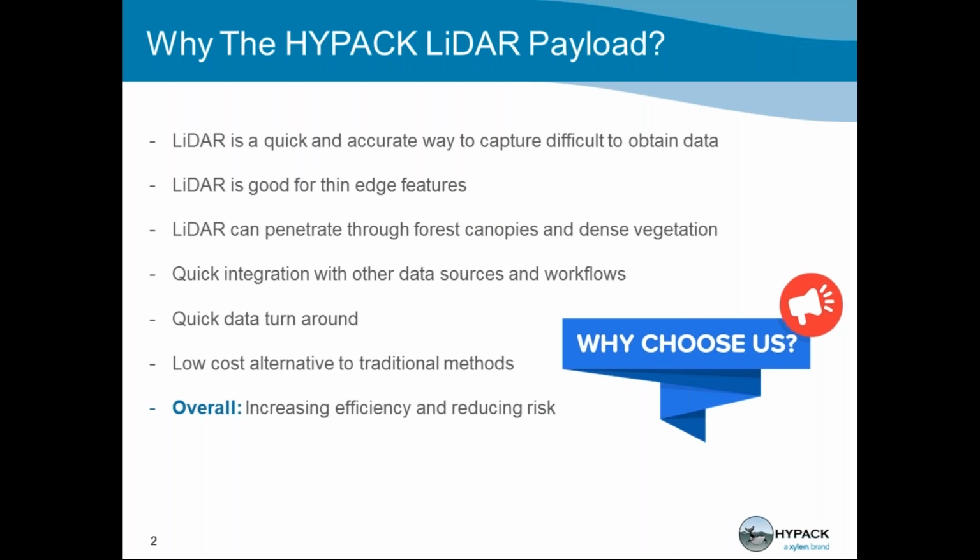It also integrates really well with our other sensors and hydrographic surveying workflows. A lot of the data formats are really compatible, so you can use it easily with your already existing hydrographic setup. LiDAR does not require a lot of processing, so there's a quick data turnaround, which is great for your customers and great for your employees because it's easy to work with. And it's also very low cost compared to running a survey boat or other planes. So overall, it's a really efficient way to collect data quickly, and it reduces a lot of risk.